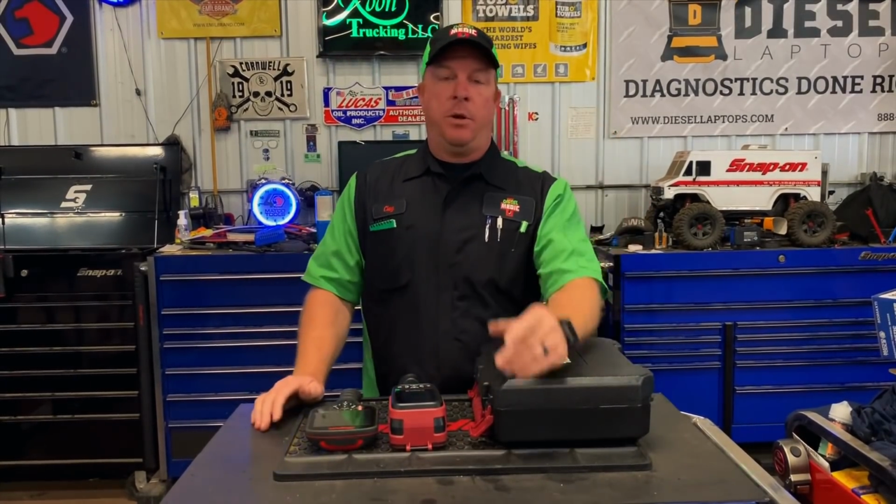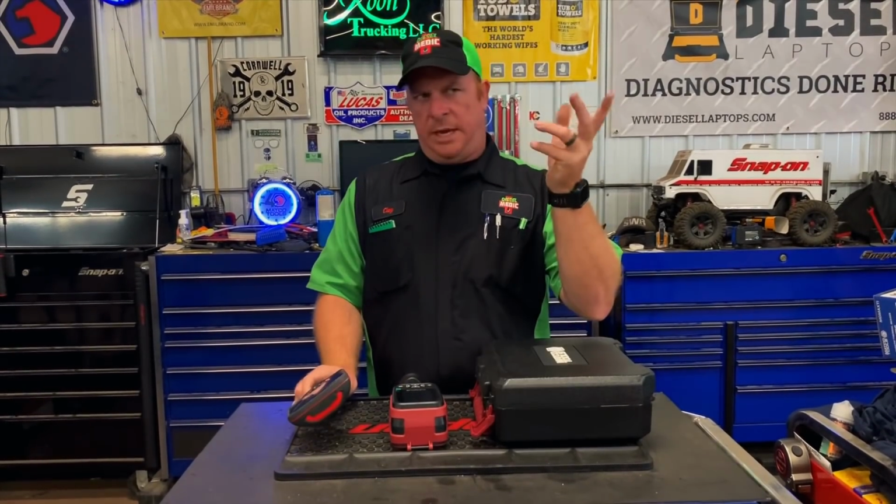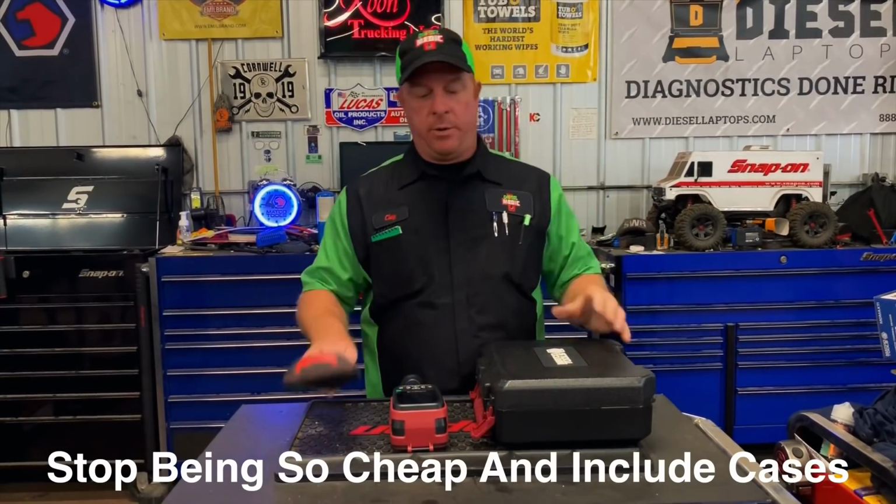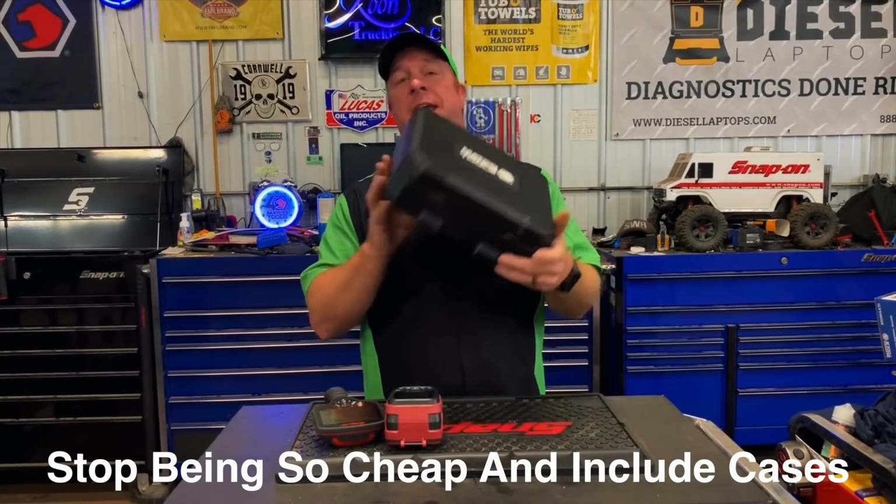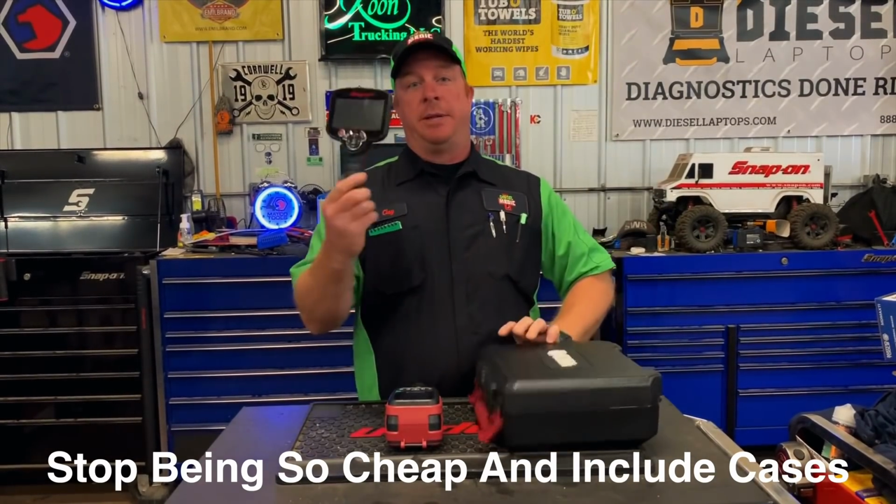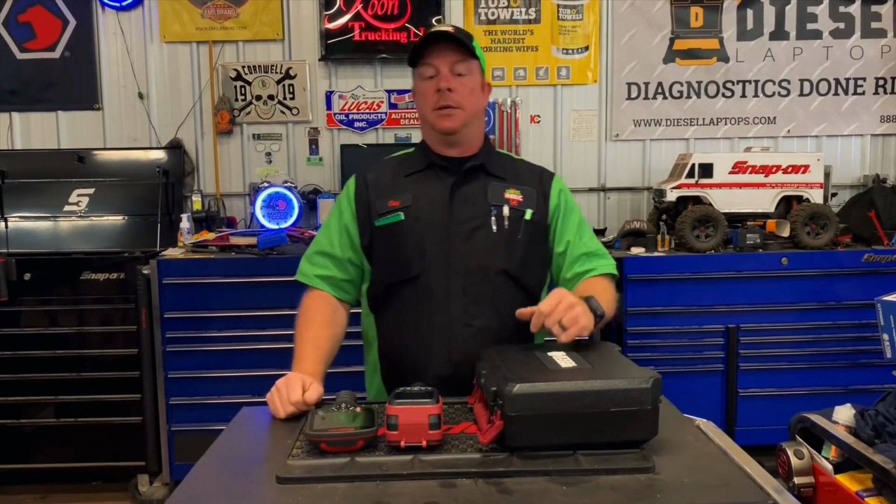Snap-on, I know you guys love making awesome tools. Skimpy, maybe, is the better word on cases. What is the big deal? It cannot cost that much money for Snap-on to build a case to protect something that costs over $1,000. So anyway,